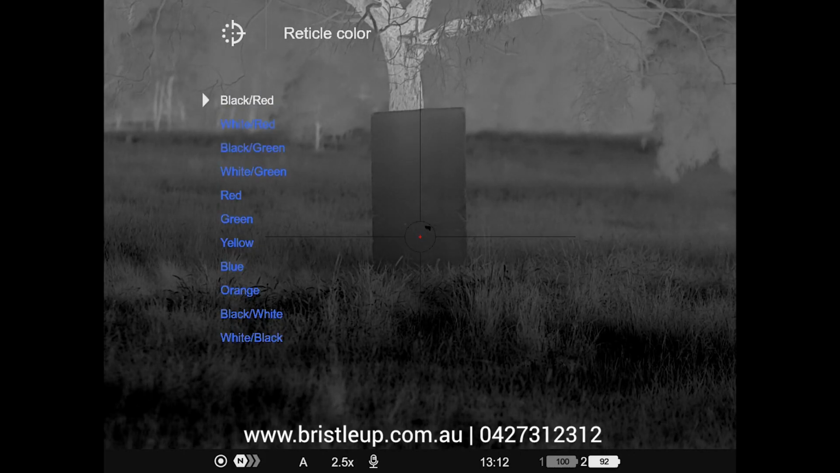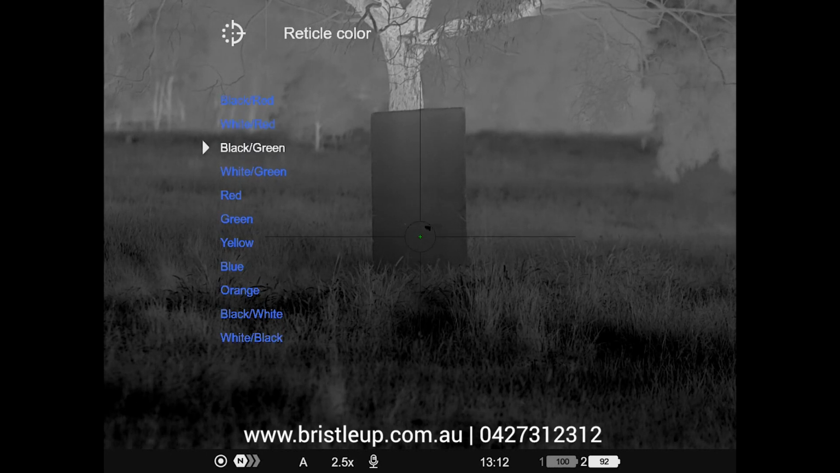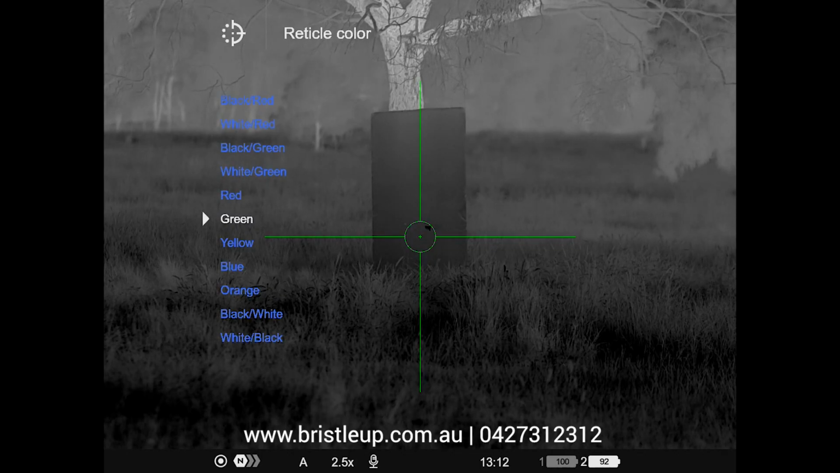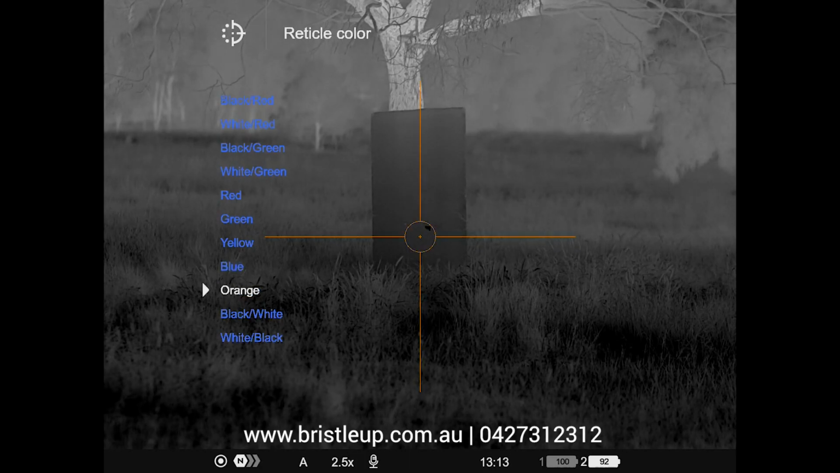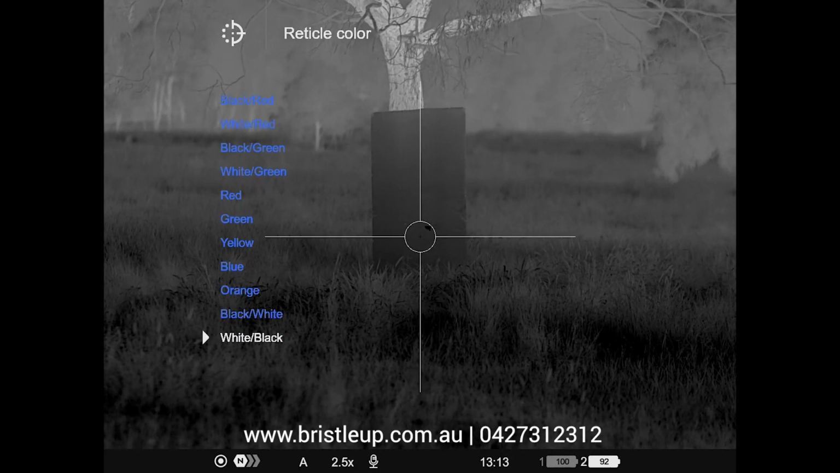So for example we have black and red, so black on the outside of the reticle and red on the centre. We have white and red, black and green, white and green, full red, full green, full yellow, full blue, looks more like purple to me, full orange. Then we have black on the outside, white on the inside, and white on the outside, black on the inside.